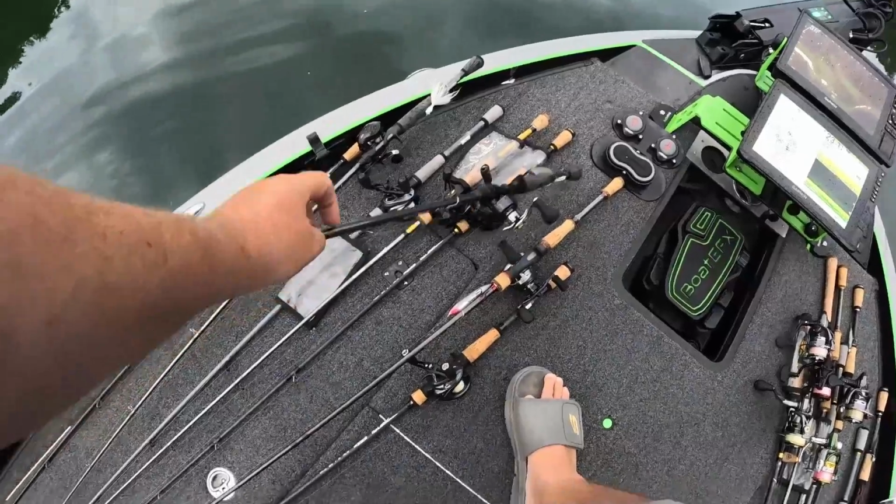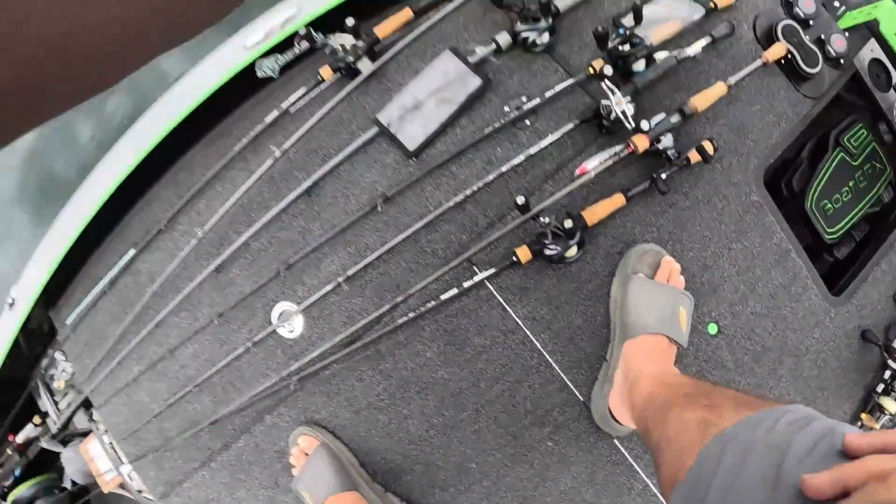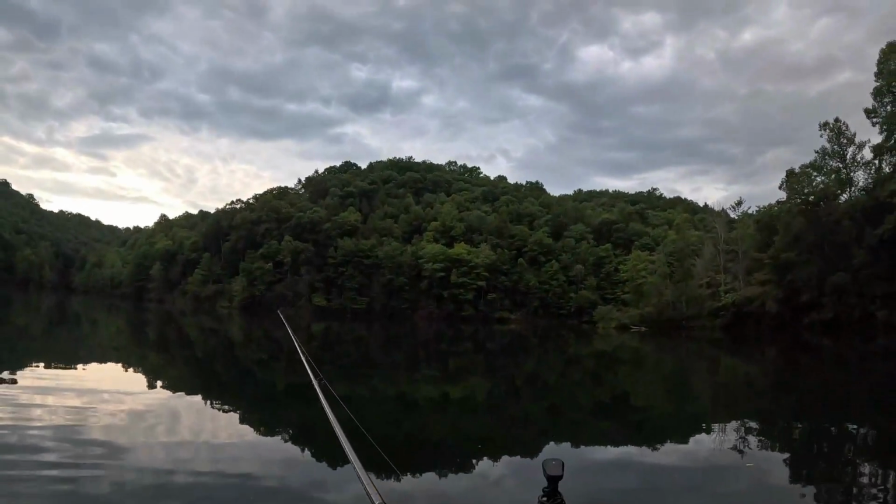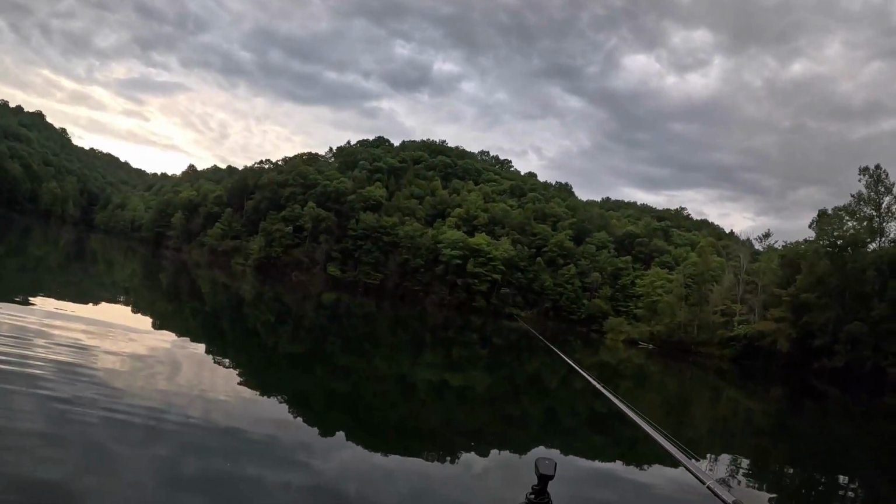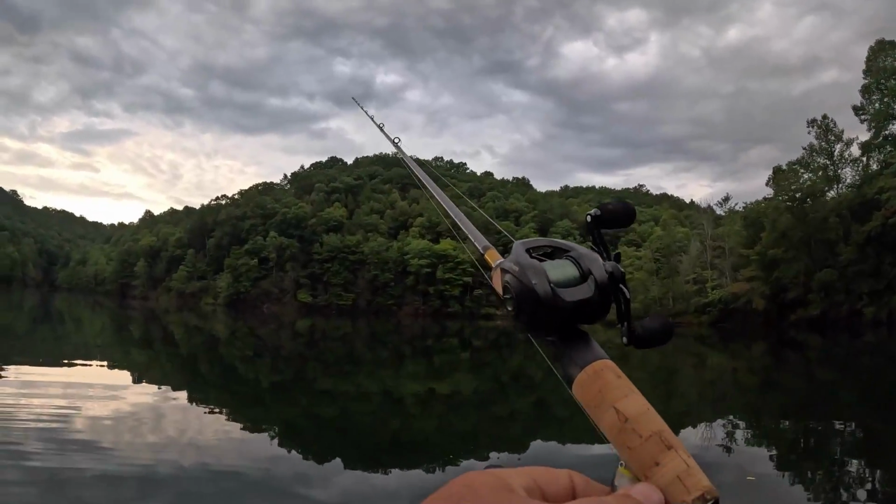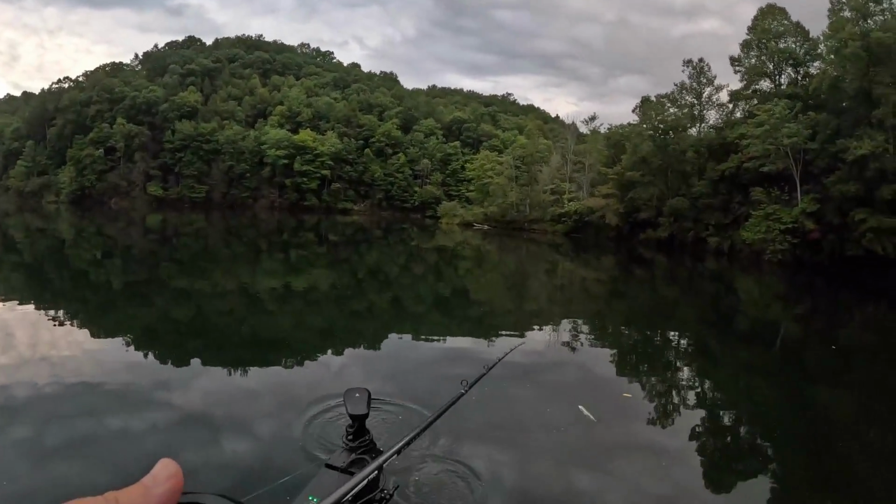Now, for all you ledge fishermen out there that don't believe those are bass, I'll prove it to you. Was that a topwater? I said, was that a topwater? I heard it, but didn't see it. I believe it was right here in front of me. Kind of a little different.